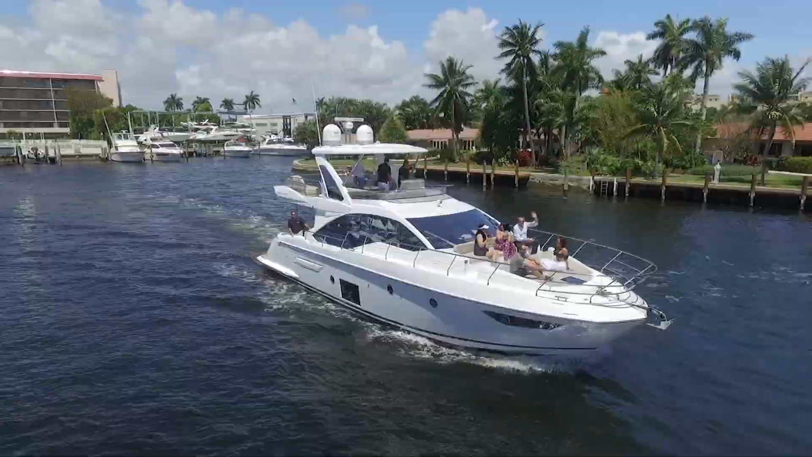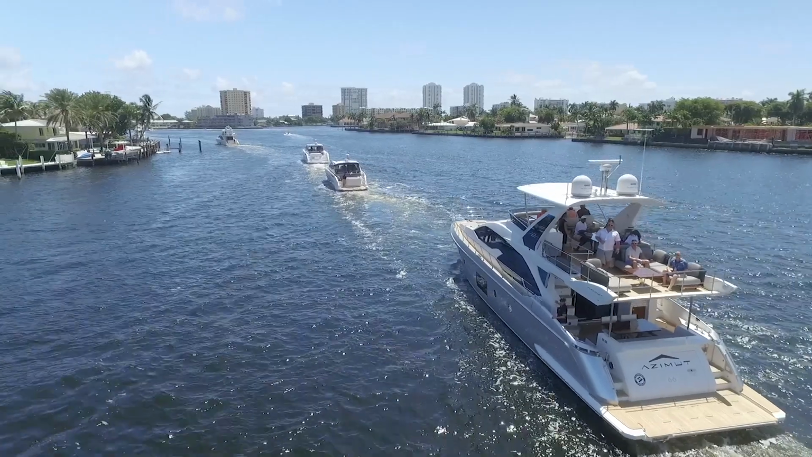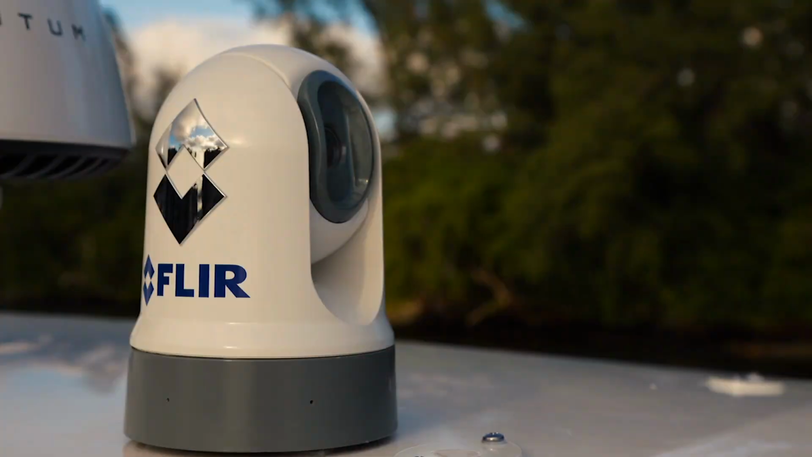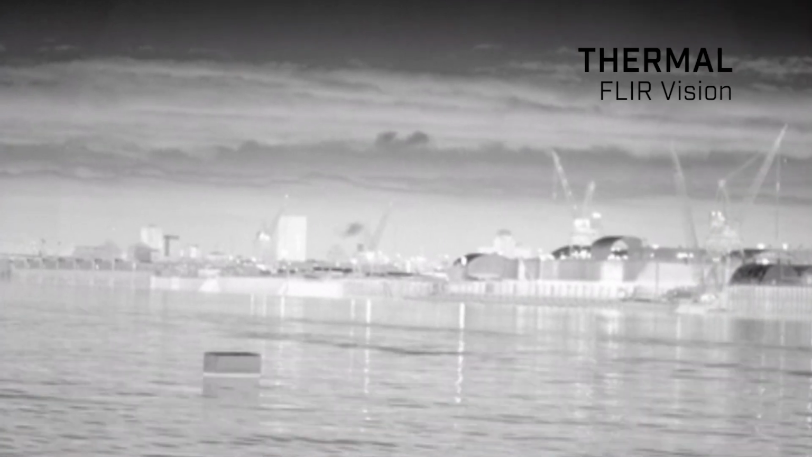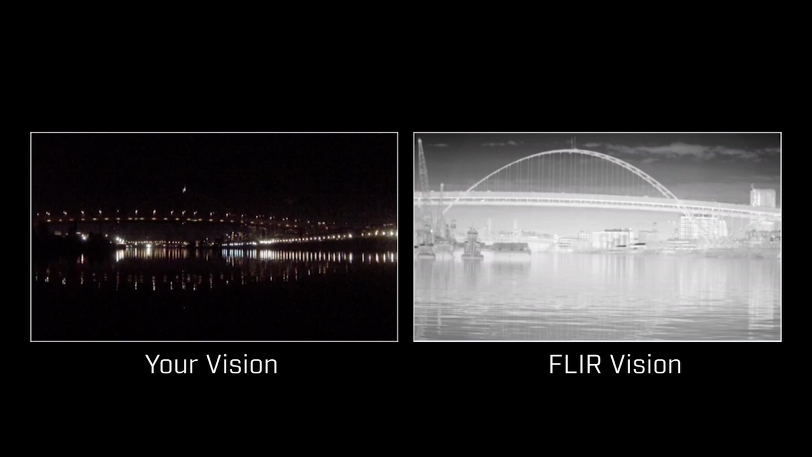We're in Pompano Beach, cruising up the intercoastal, 8 o'clock at night. As a matter of fact, some of the best boating can be done at nighttime. It's not too hot. And this FLIR camera on this Raymarine Axiom unit is your set of eyes for you. We're pulling up to a bridge here right now. I can see clearly through the bridge. I can see the traffic coming across. If there's any boats coming at me, I can see them on there just plain as day.